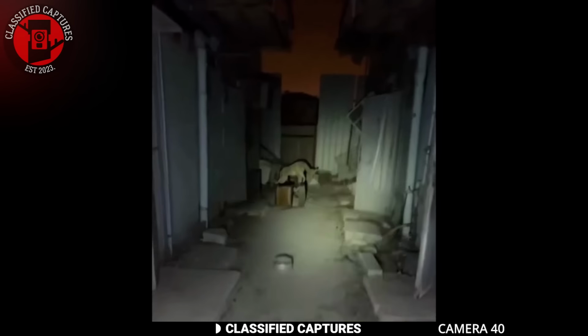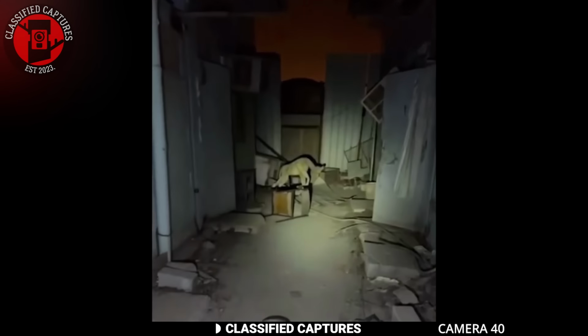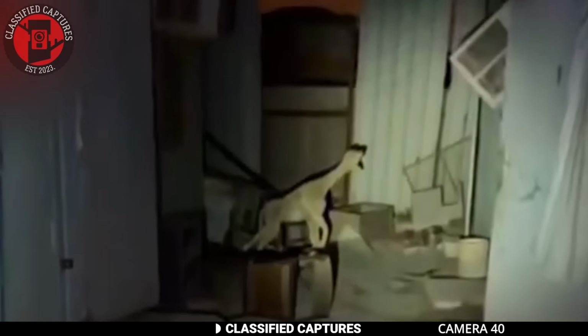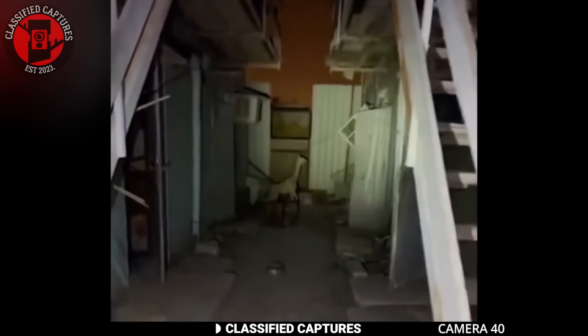Now, I know this thing looks like an alpaca, but that's definitely not how they behave. The occurrence has a creepy vibe similar to the mysterious and unsettling stories connected to mythical beings like skinwalkers. Whether it's just a peculiar animal or something more otherworldly, the video has left many who saw it feeling uneasy. What do you make of it?